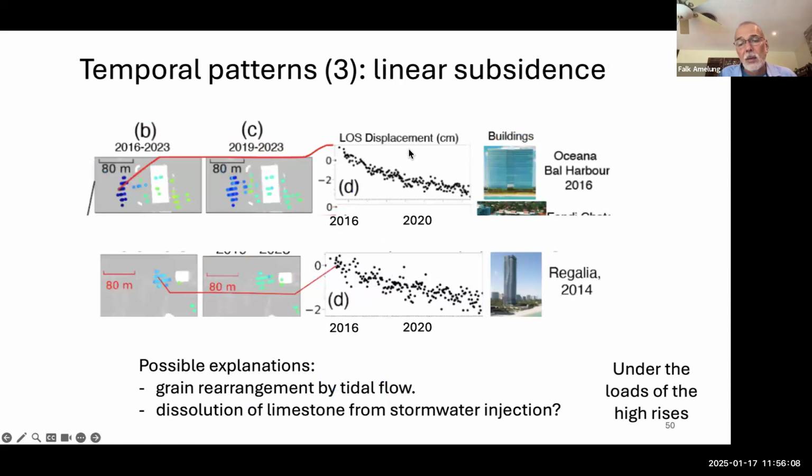The Oceana, which I mentioned before, was completed in 2016. Initially there is exponential decay of the subsidence, but then it is more or less linear. A clear example of linear subsidence is the Regalia. It is not going very fast, something like 1.5 centimeter, but there's not really an indication for this slowing down anytime soon. So how could we get this more or less linear signal?